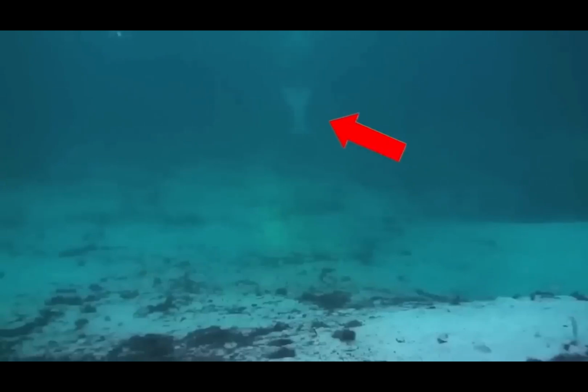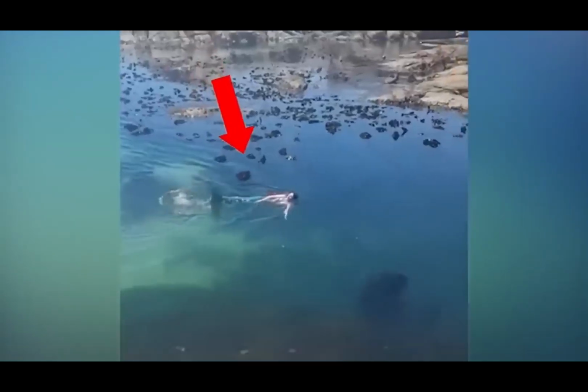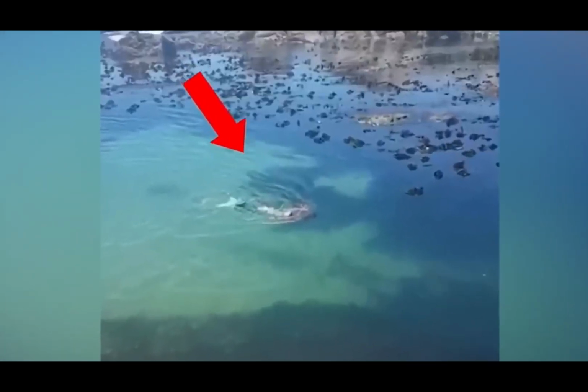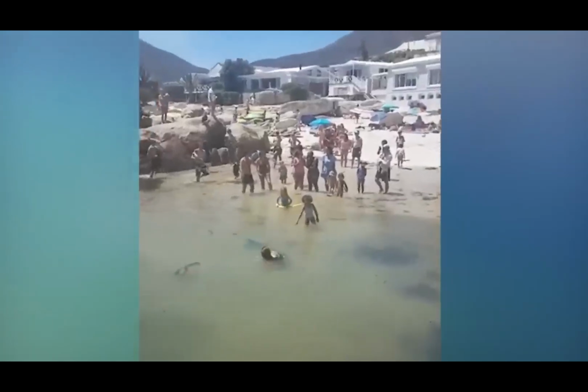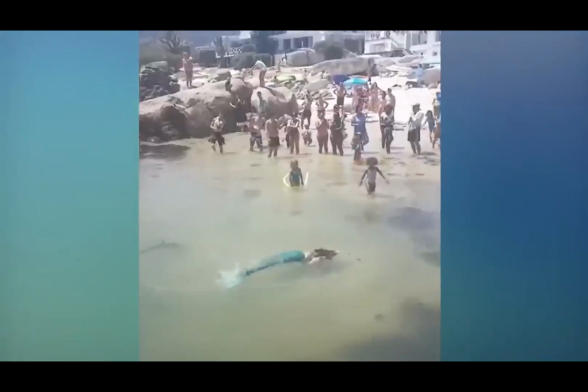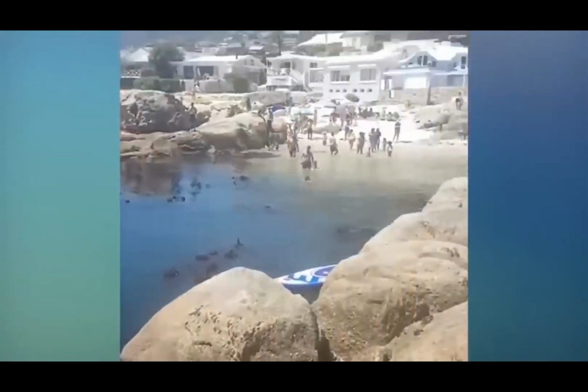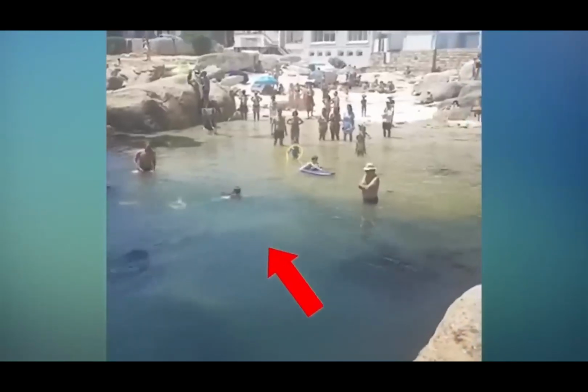In Cape Town, mermaid sightings have been reported frequently. A mermaid can be seen swimming around a beach in this video before others see her and become alarmed. As soon as the humans spotted her, they thought of it as a human with a mermaid tail, but upon closer look, it was not a human. And then they screamed and ran for their lives, believing it to be a real monster. Mermaids usually do not come near humans, but this one might be a rebellious one, don't you think?